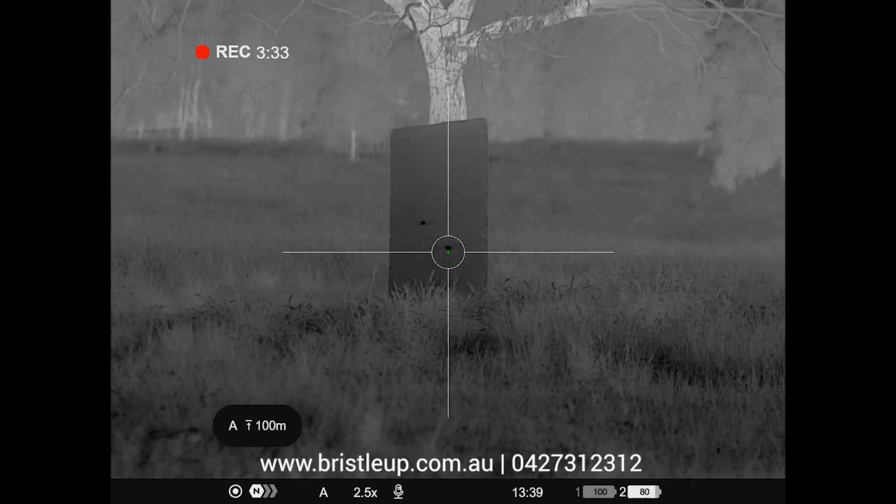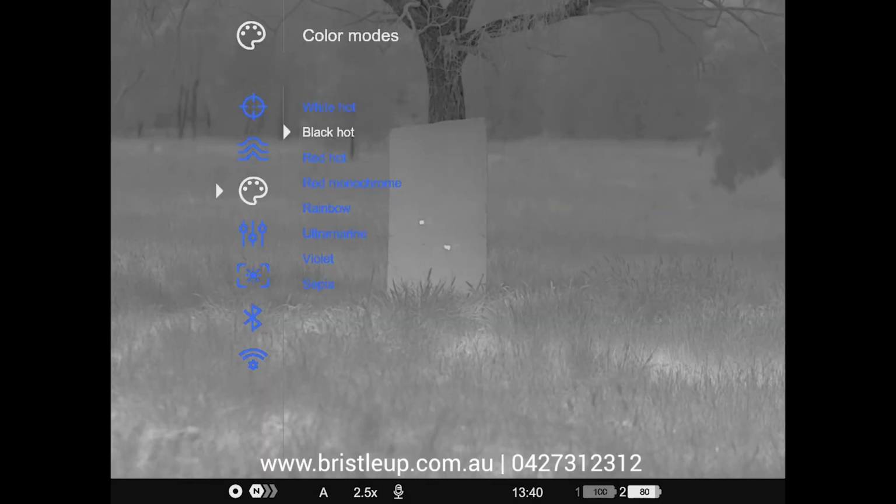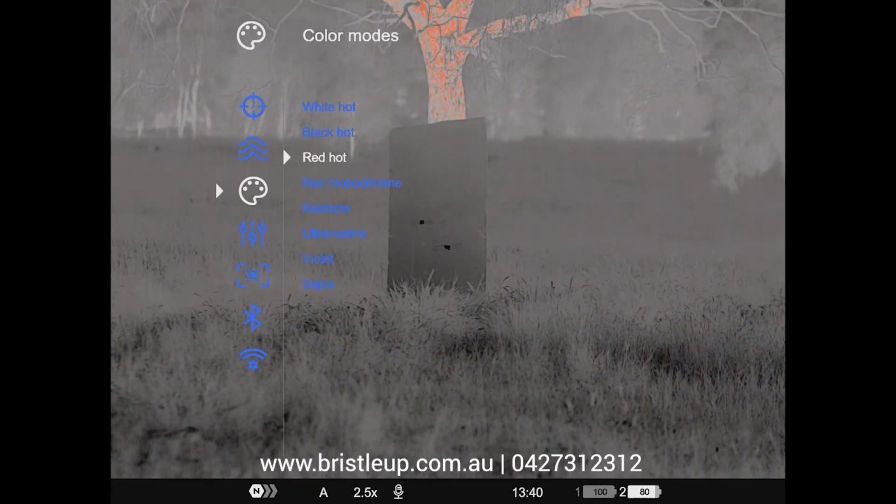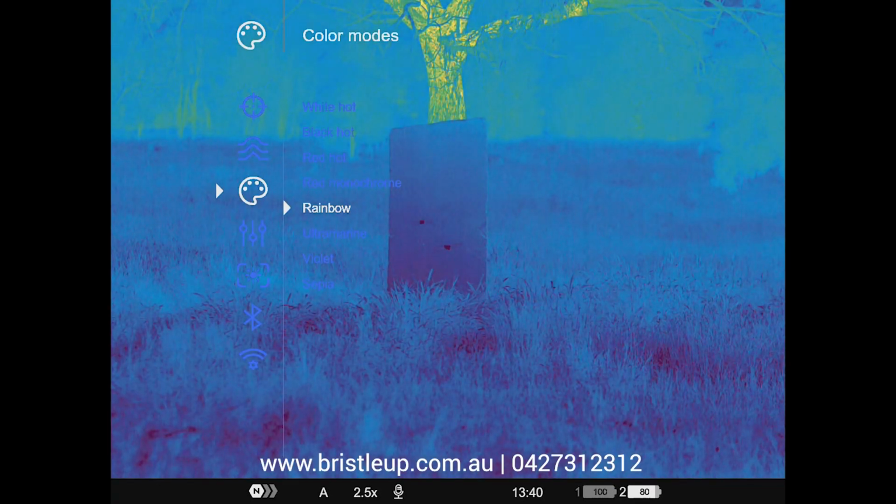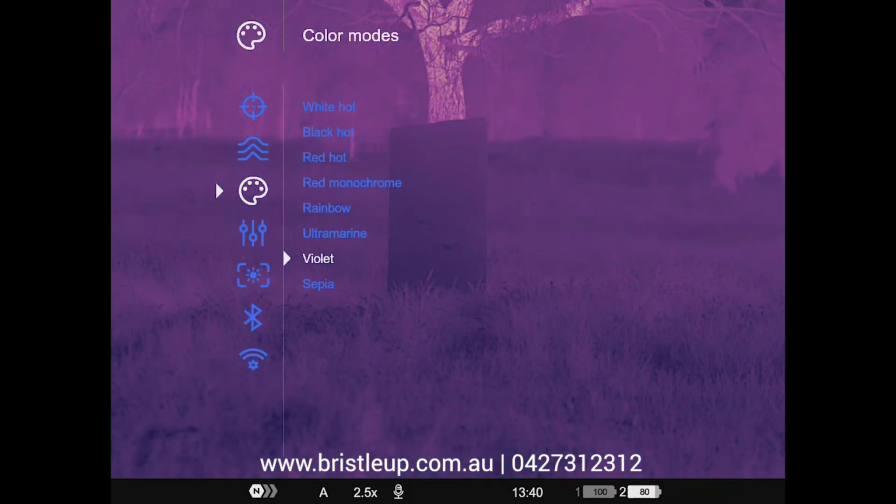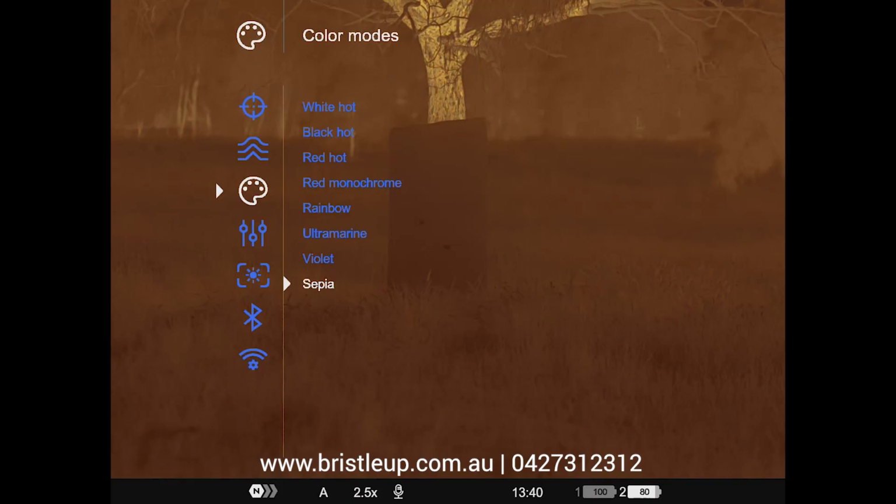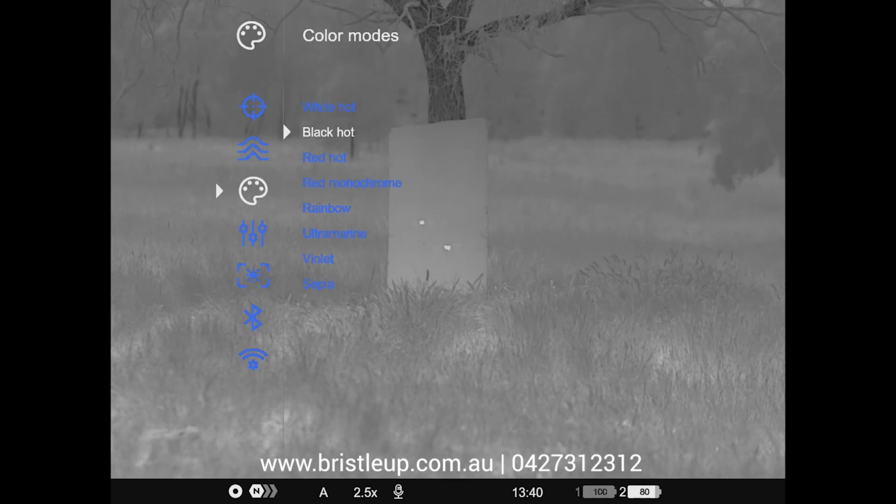Alright, then we can go into our main menu by pressing and holding our scroll wheel button. And let's just see what the other color palettes have to offer. So if we go black hot, you can see the foil shows up white. Red hot isn't making any difference on the foil side. Red monochrome is not going to help us. Rainbow is not going to help us really. Ultramarine, violet, definitely not going to help us. Sepia, definitely not going to help us. So it's really, in this case, black and white hot. So white hot actually looks quite good there. It might actually be better to zero on black hot in this situation. But we've done it on white hot.